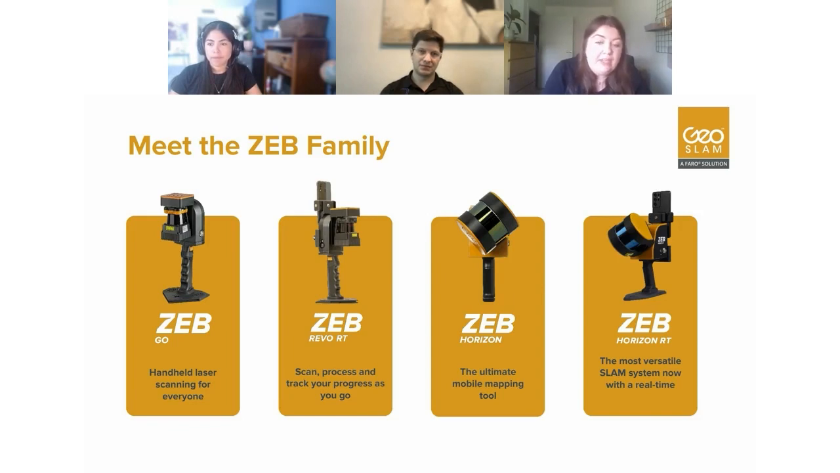The ZEB Horizon is pretty much our ultimate mobile mapping tool. And what we mean by this is that it's fully compatible with all of our accessories. We've got lots of different modules for this that you can use in lots of different environments. So again, I'll speak about some of those in just a second.